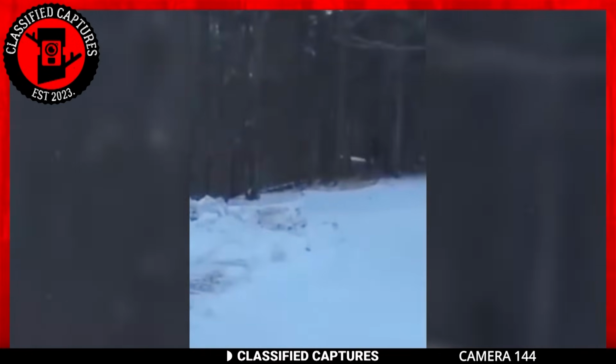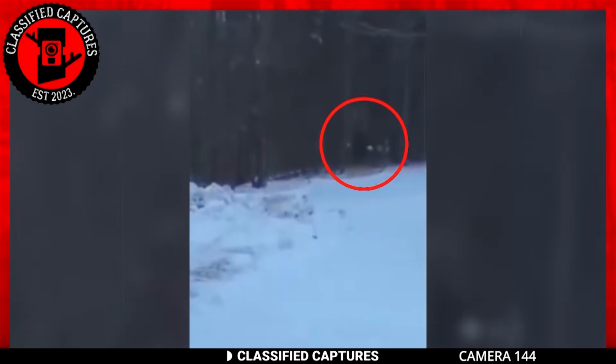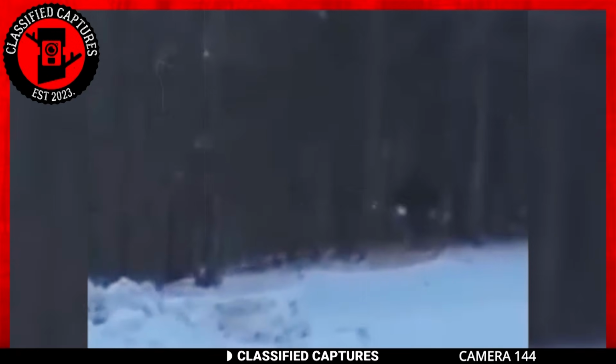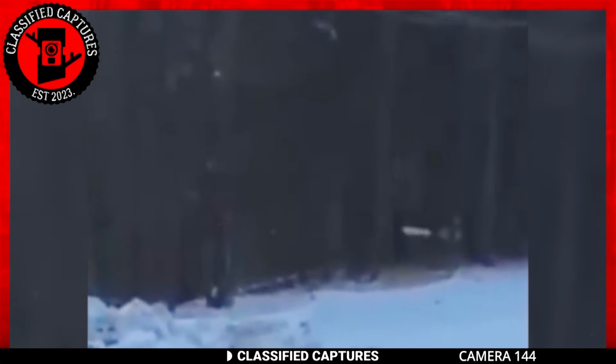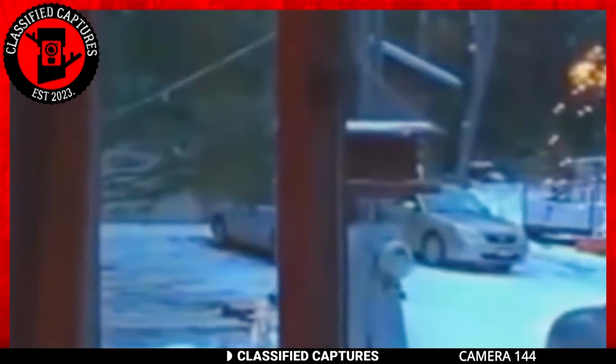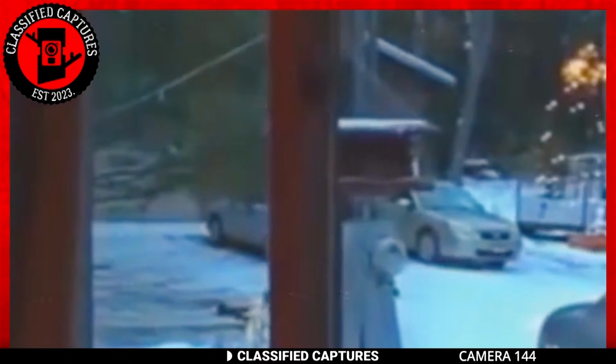In the footage, a dark, towering figure was seen moving silently among the snow-clad trees. It was a moment that sent shivers down the hiker's spine, compelling him to cut his hike short and hasten back to the safety of his home. But here's where the story takes a truly unsettling turn. Upon returning home, he realized that the ominous figure from the woods seemed to have followed him. It was lurking outside his house like a shadowy specter, refusing to let go.